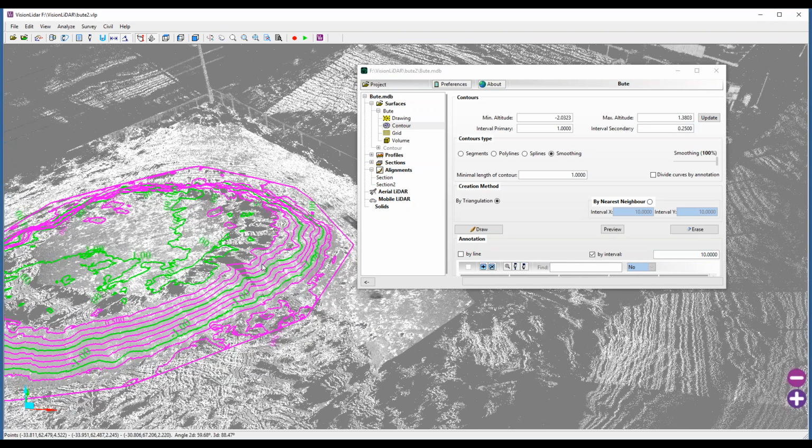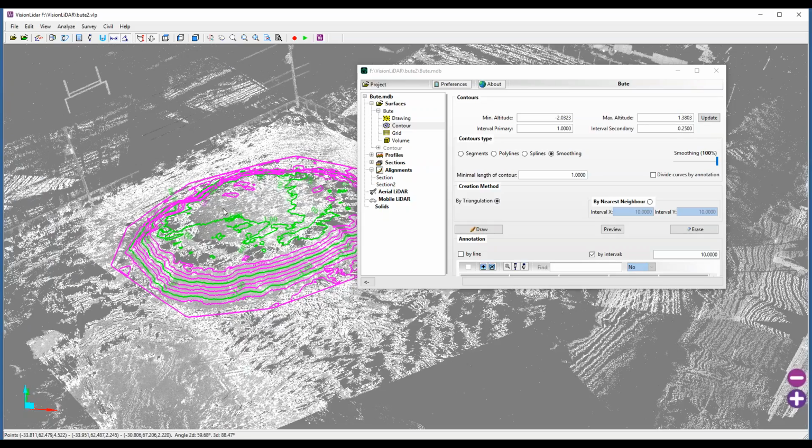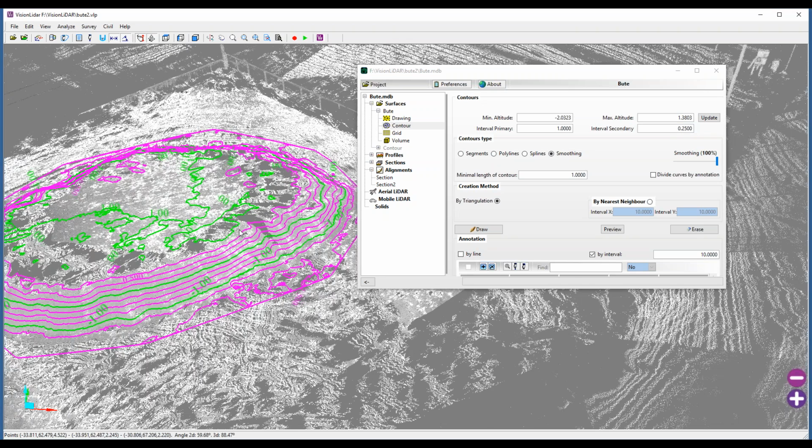So those are the contour lines. And there are many different ways of creating your contour lines. According to your preferences, you can create your contour lines by polyline, which will give a more rectangular look. But I find smoothing is the best looking one, where it smooths out the differences between the elevation.